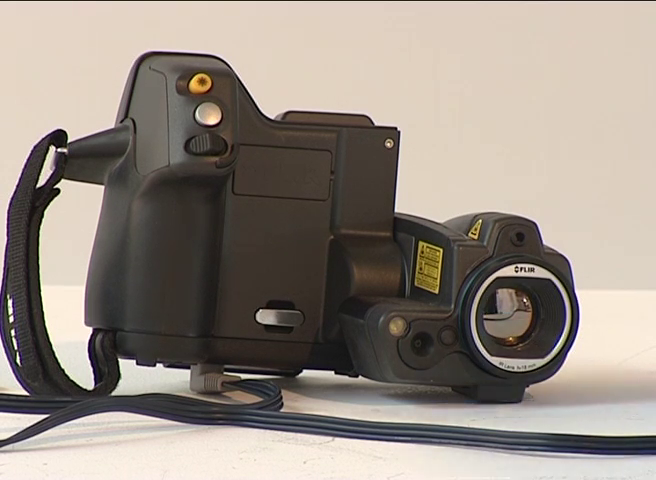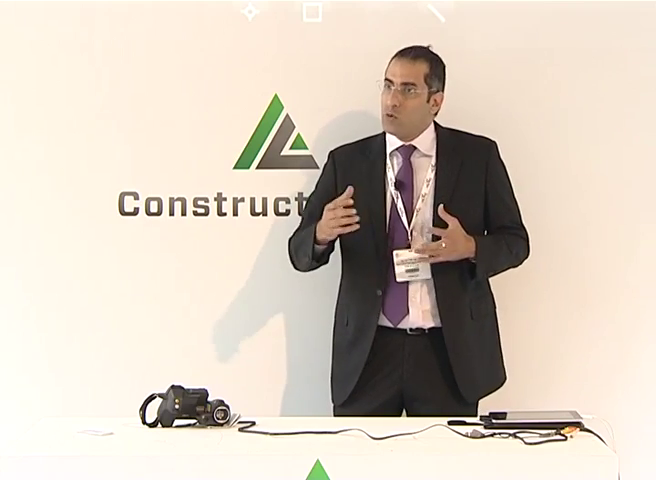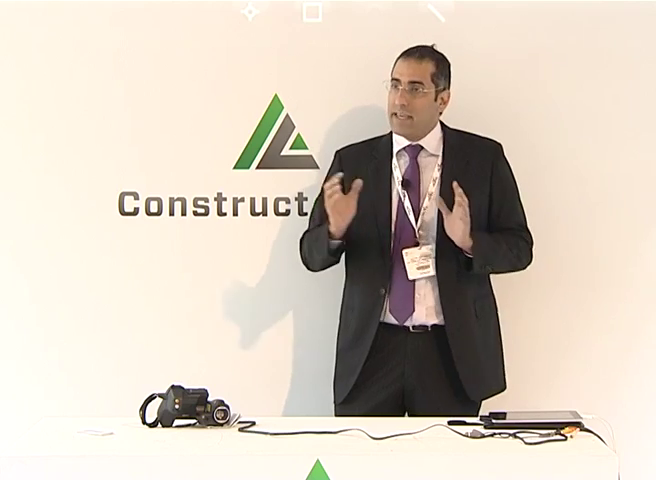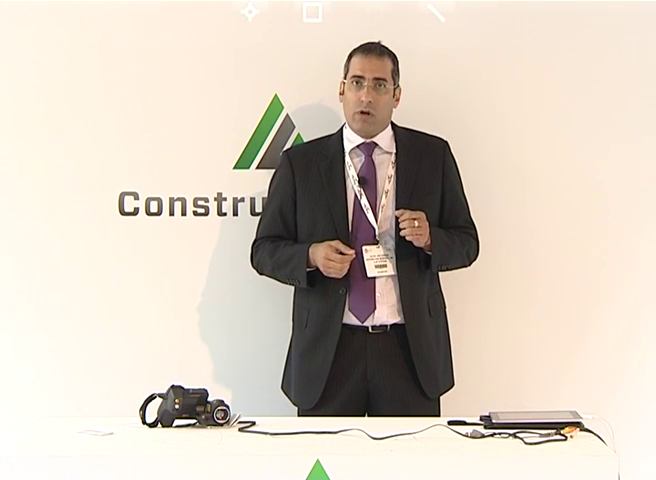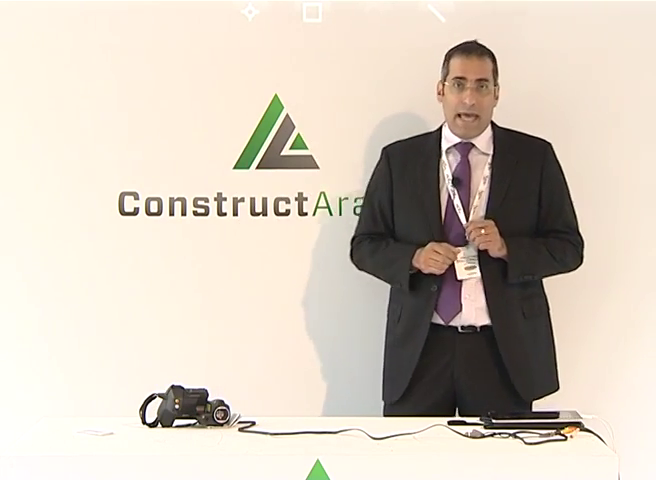If everybody can remember in the days of the swine flu, in the airports the authorities were looking to detect whoever has a high temperature. Those cameras can detect the high temperature people, and they can also be used for some medical applications, for security applications, and also for building applications.